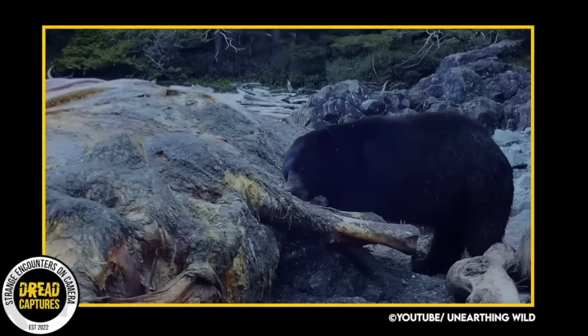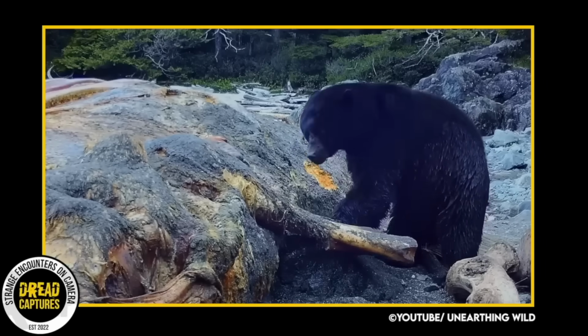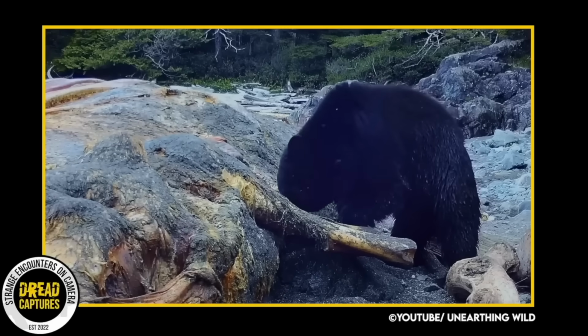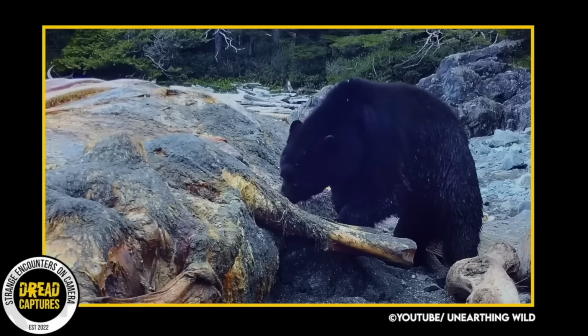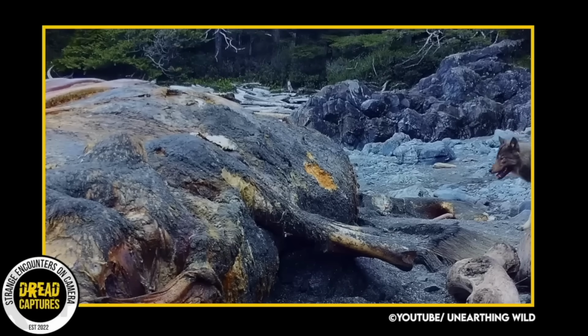We can see a bear appears. He probably has first right of refusal. As he pulls at the whale, look at how small he is compared to the whale. He seems to get his fill and then he heads off. Quickly we see a wolf come in for a bite.